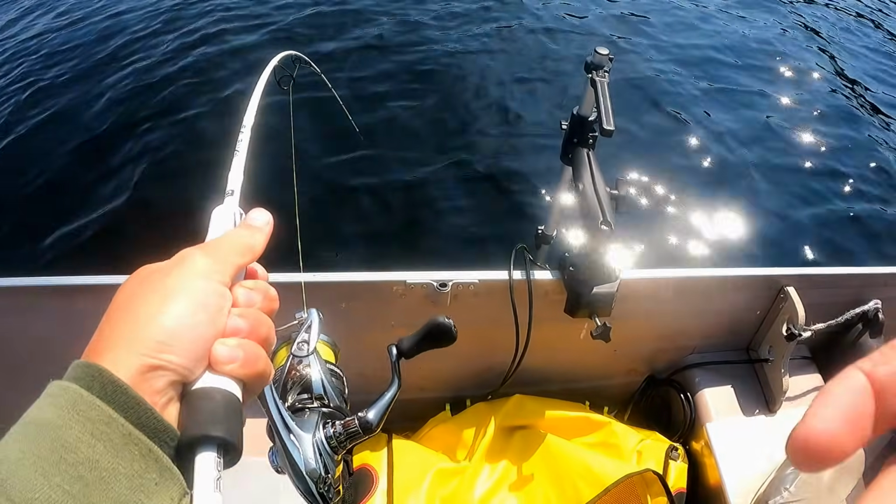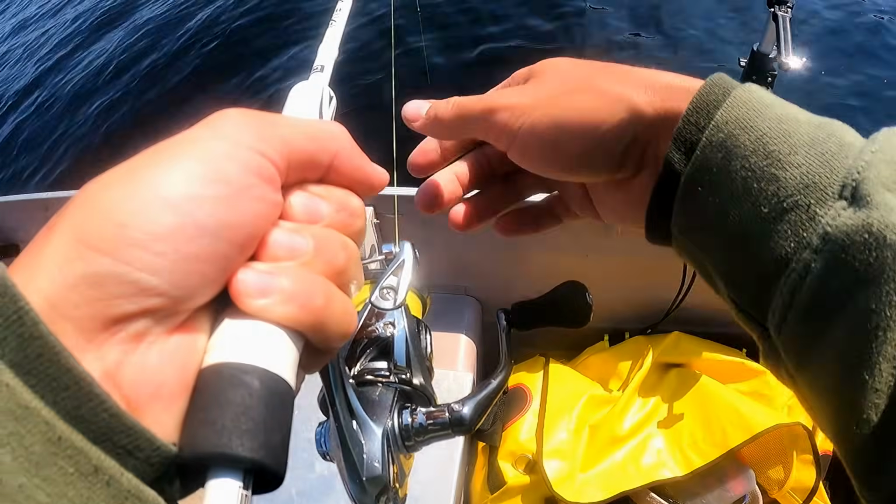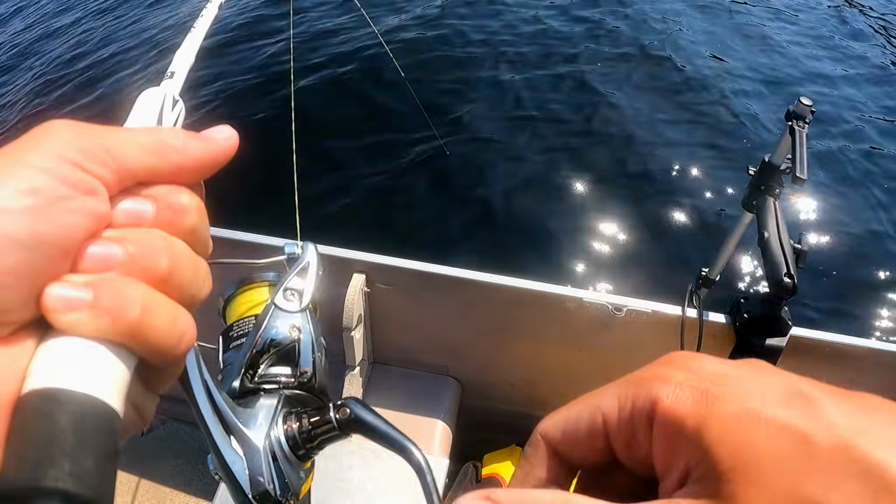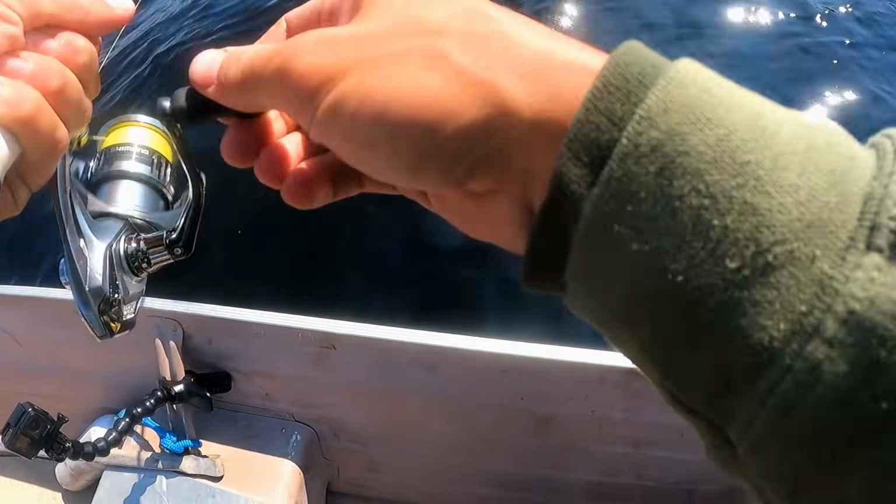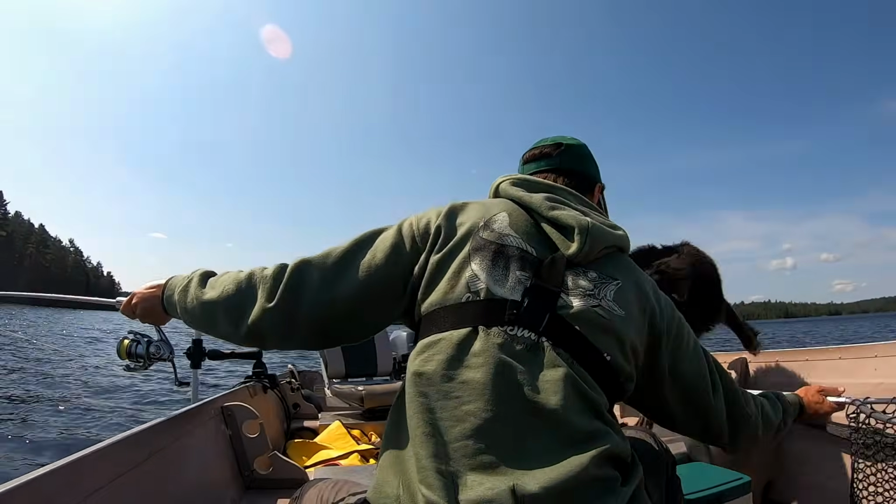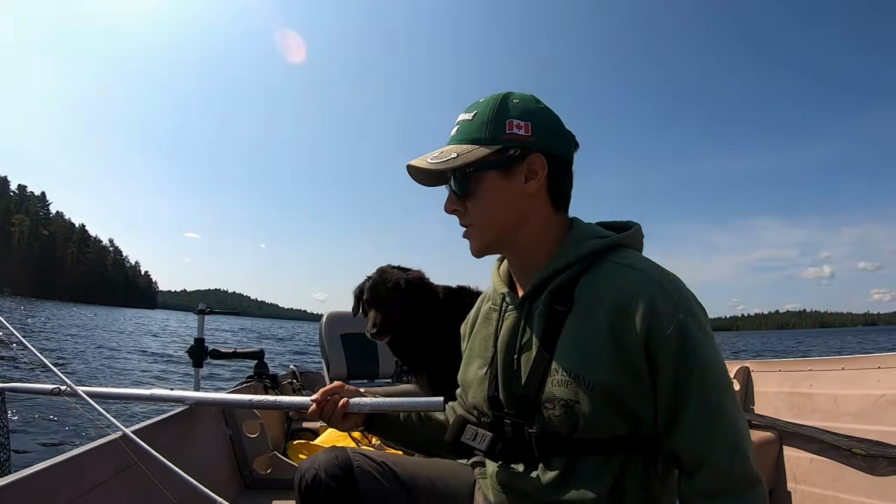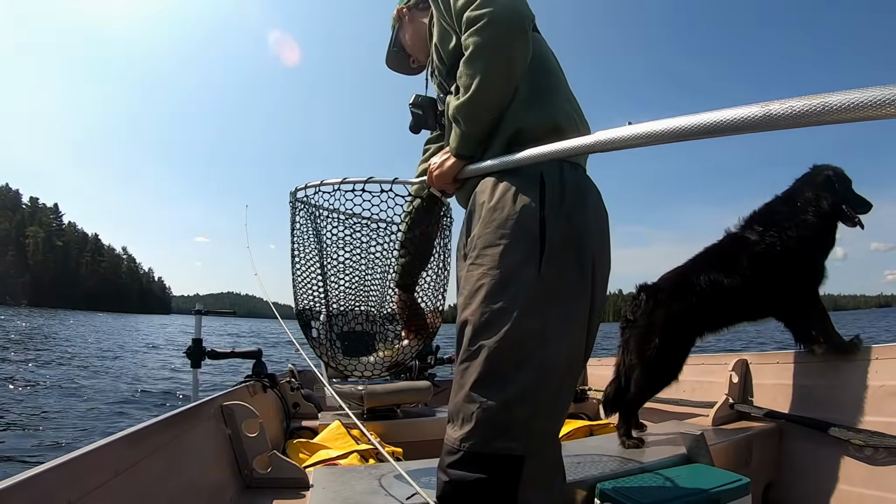I figured that was going to be a decent walleye. Big head shakes. He's barely hooked. Let's go. That's a nice fish. Whew, good way to top off the morning here.